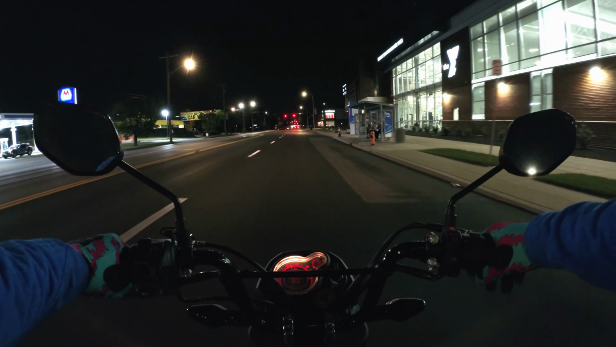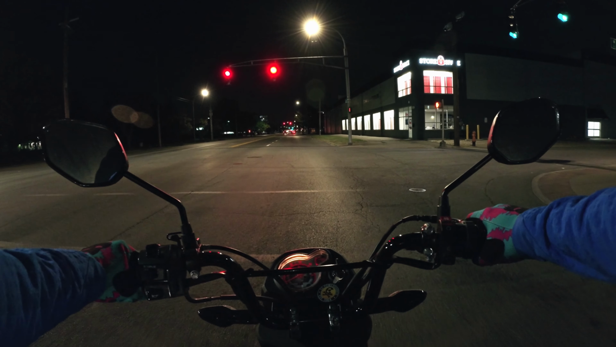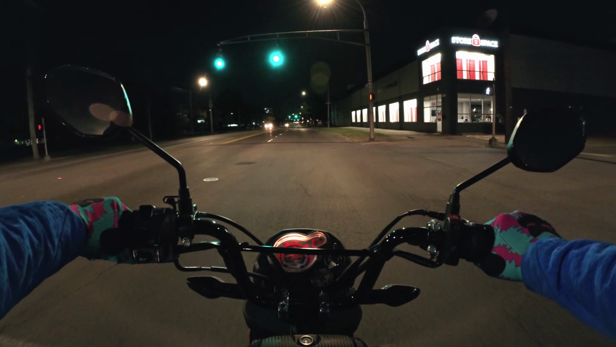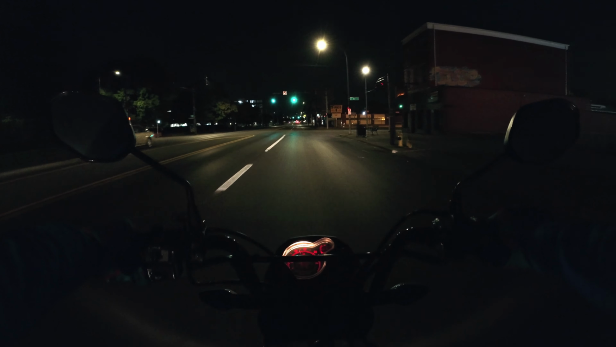So people oftentimes expect you to be faster than you actually are. But with 110 cc's, or 109 or whatever it is, it's not going to be super fast. So all that really results in is people expecting you to speed up and get past them or something like that, which you're not really capable of doing.